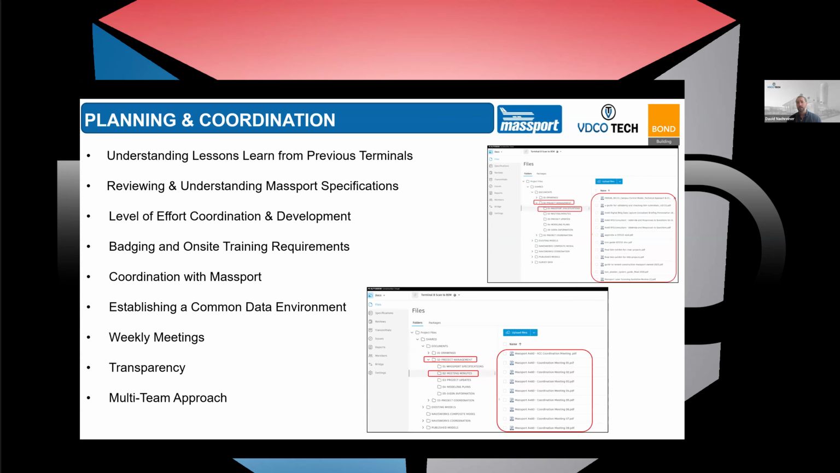Massport is what I call a mature owner, a mature client when it comes to knowing what they want from design and construction technology. There are standards, there are specs, there are requirements. You don't always fall into that when you're working with an owner. Oftentimes we have to help develop that.